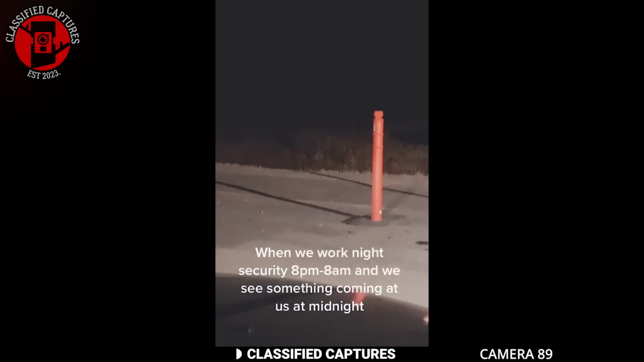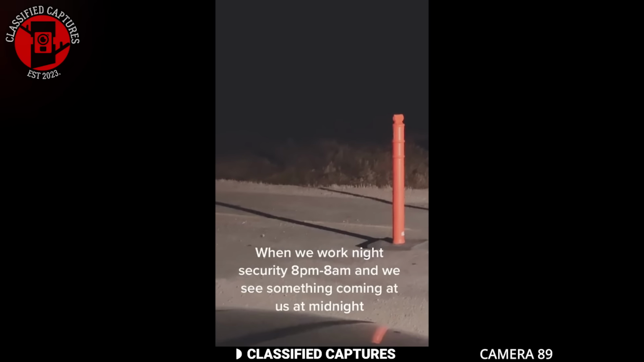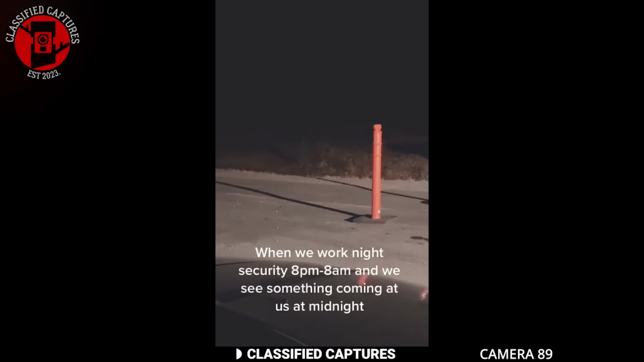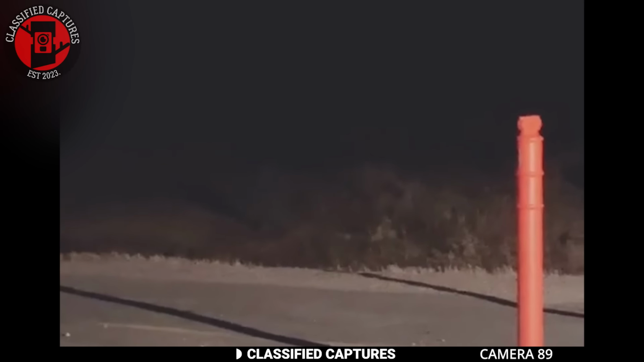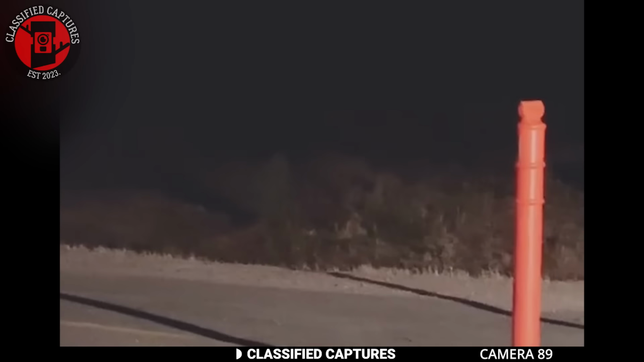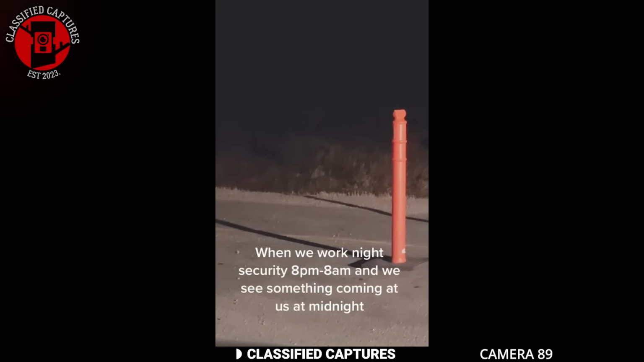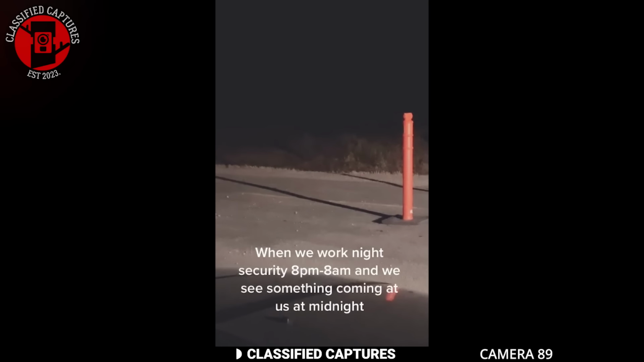A resident living on a Native American reservation in Saskatchewan, Canada, had a chilling experience while on a night patrol with their partner. As they drove along a quiet road, their headlights illuminated something unusual on the side of the road, a small, ghostly figure pacing back and forth. The figure appeared restless, moving with an agitated energy. The sight unnerved them so much that they quickly drove away, leaving the mysterious entity behind. The duo had no explanation for what they saw.